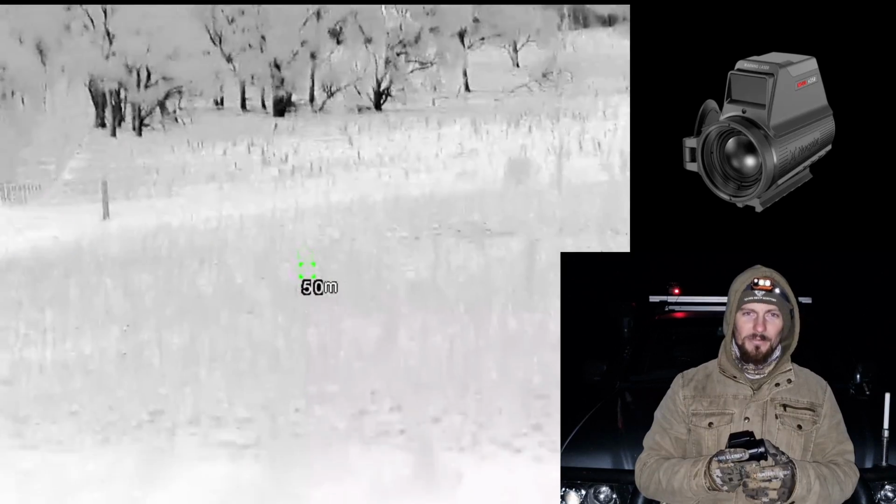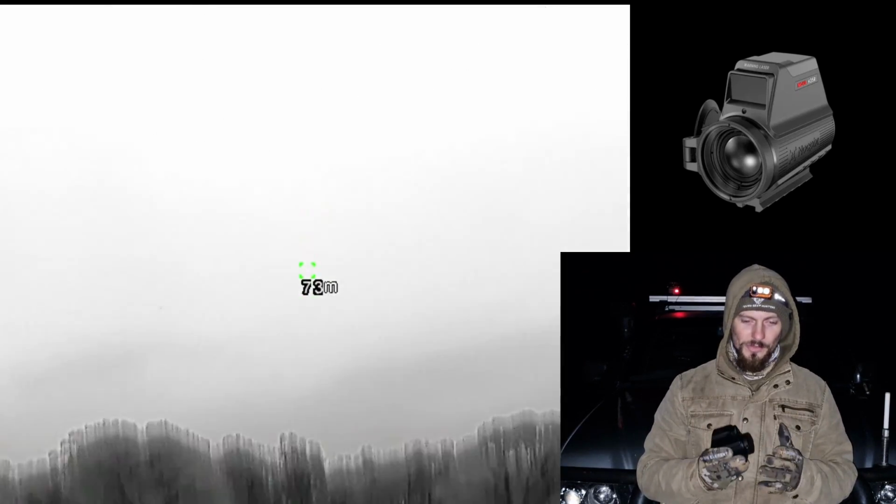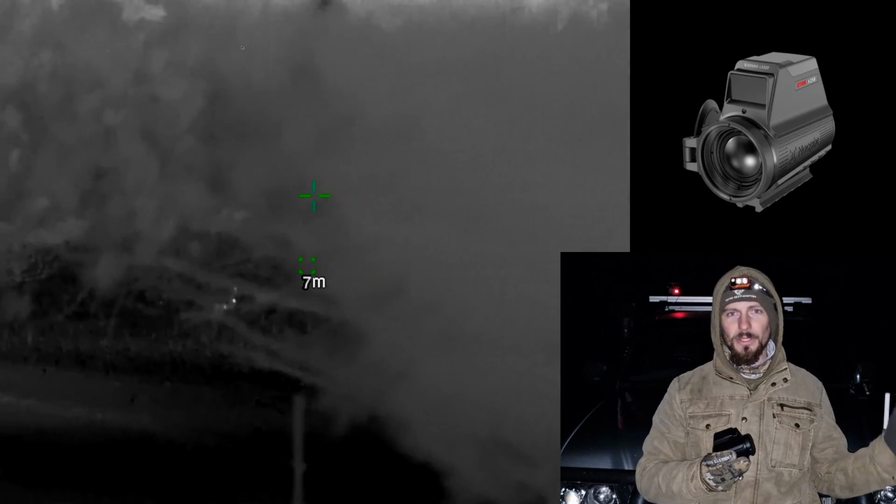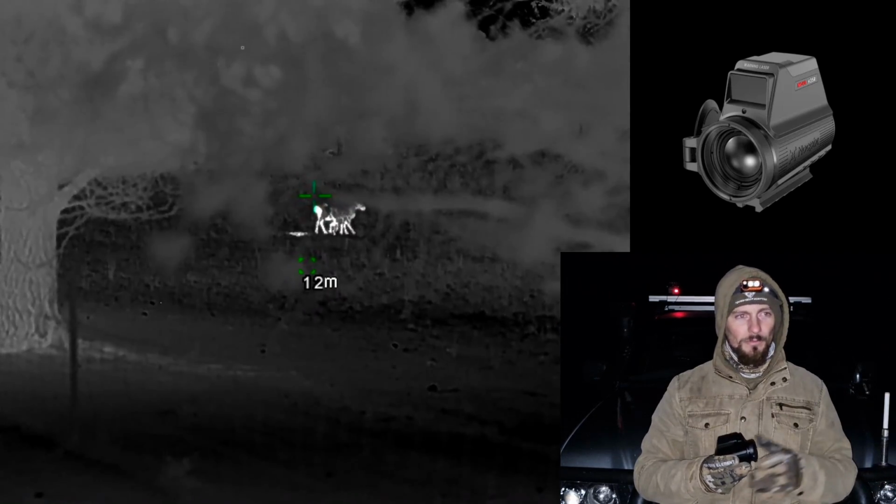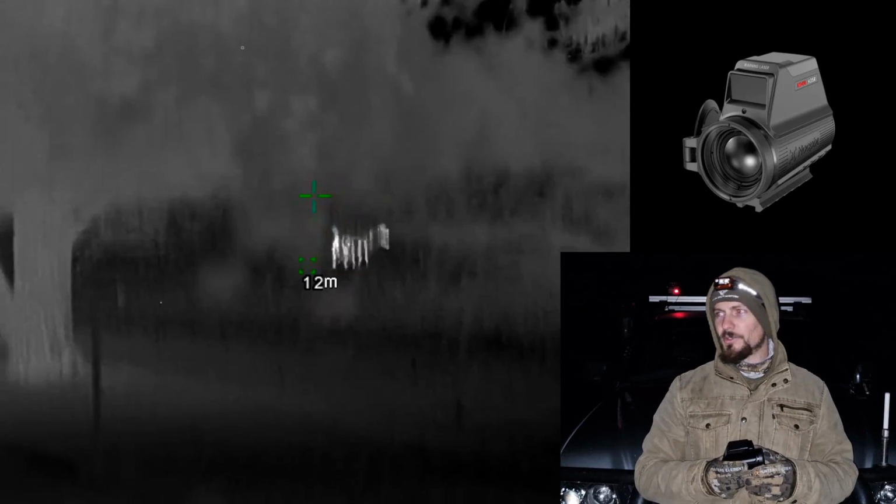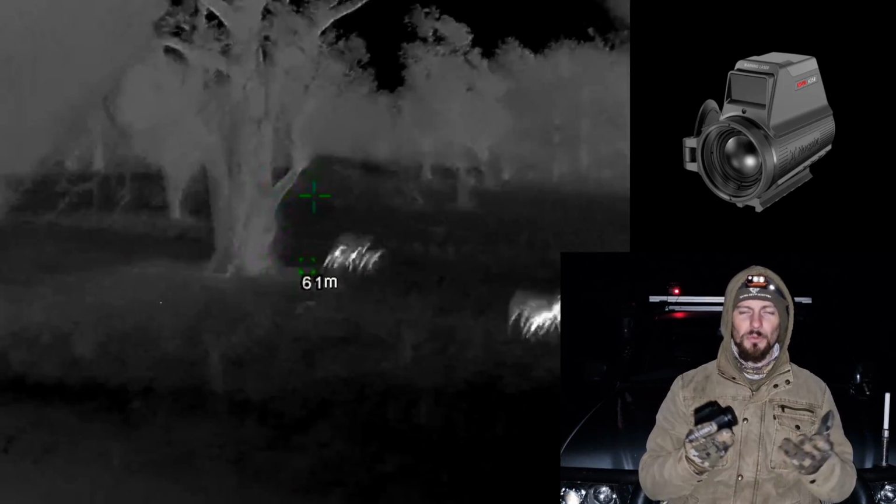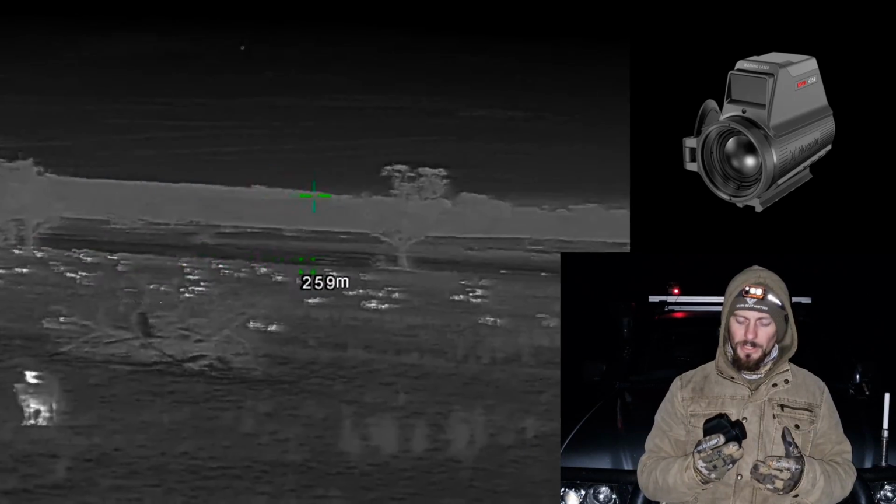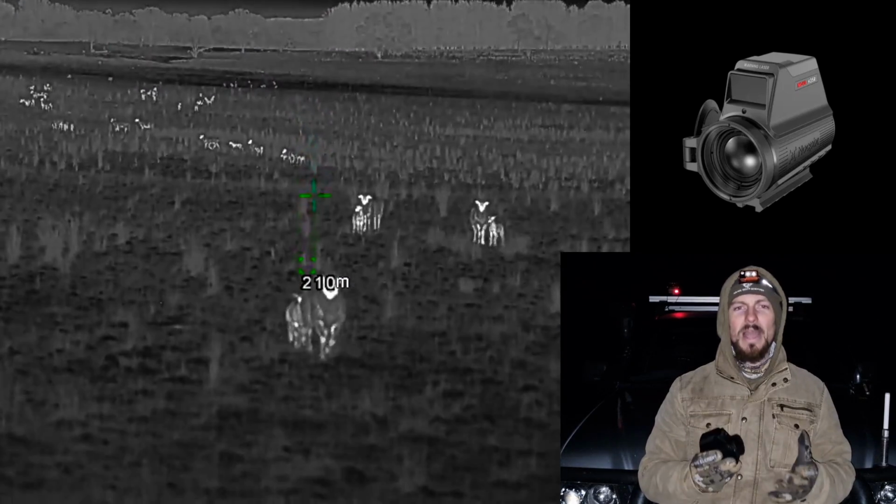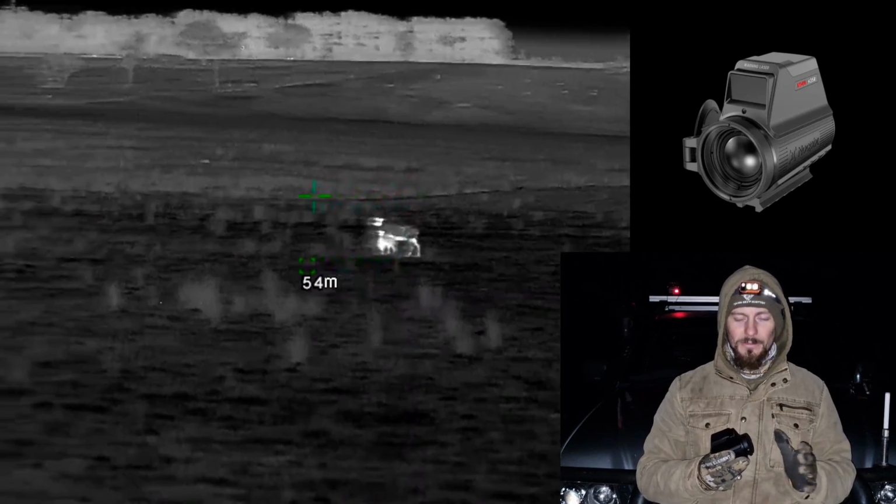I had some pretty heavy-handed criticism regarding the image quality of this in the beginning, but after using it and even being out last weekend with a mate of mine, he and I both sat in my ute scanning around for foxes, and we looked at each other and were like, has something happened? The image has seemed to have improved overnight. I don't know if it's just because I'm so used to using it, but the image in it isn't as bad as what I was making it out to be. So I do apologize for that.